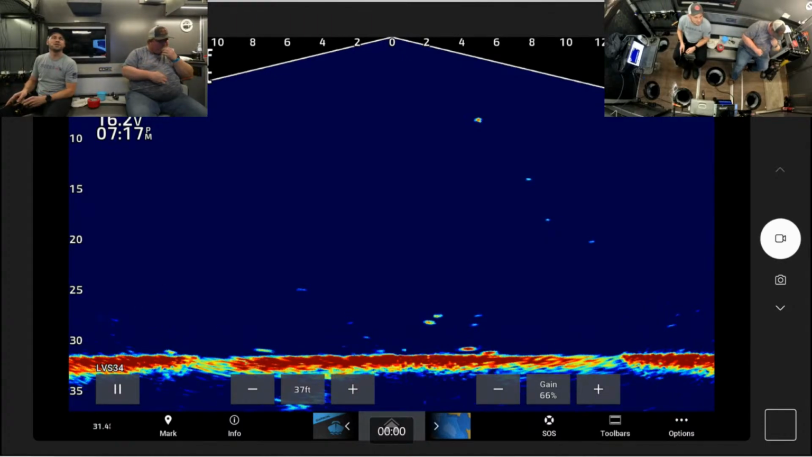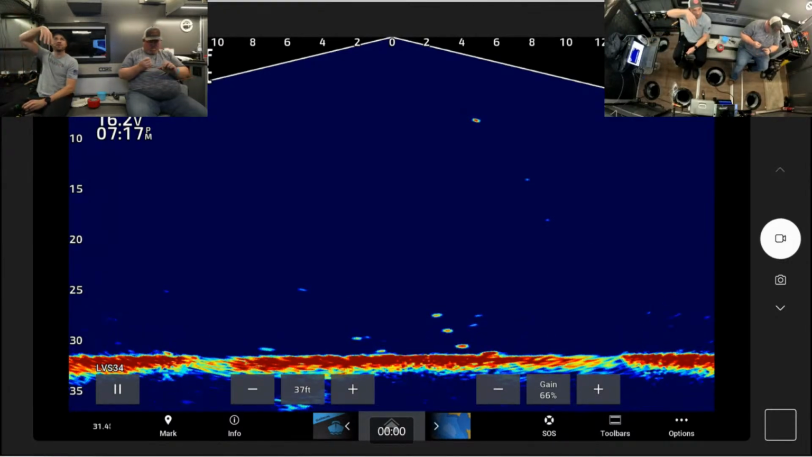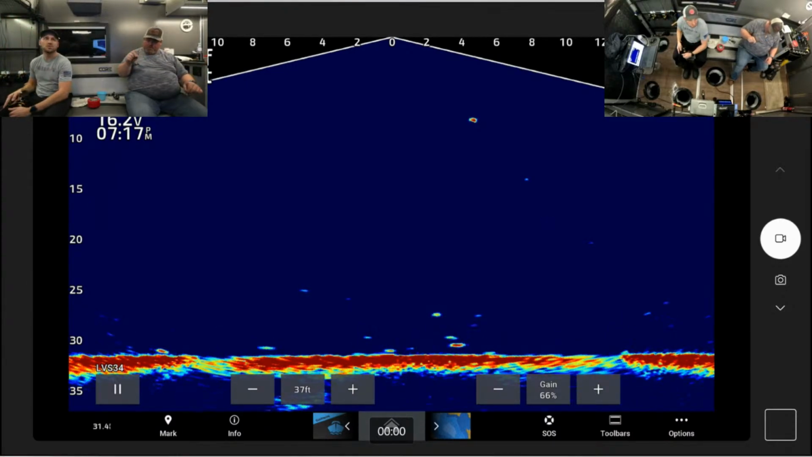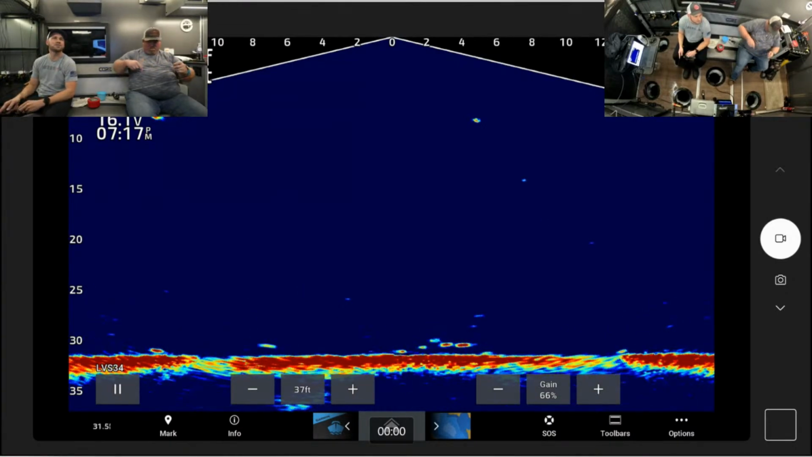Here, fishy, fishy. It's a nice fishy spot, though. But if you were here at the beginning, it didn't look like this. That was right after sunset when we started. So it just goes to show every lake is a little bit different in how the fish act, at what times of day, in different areas.